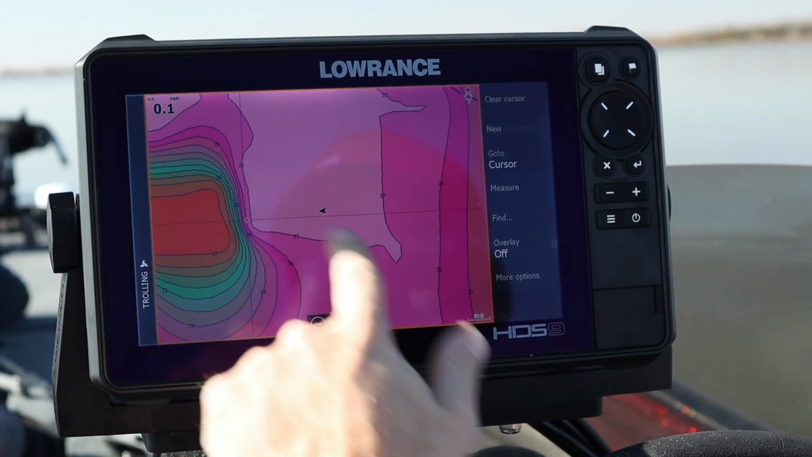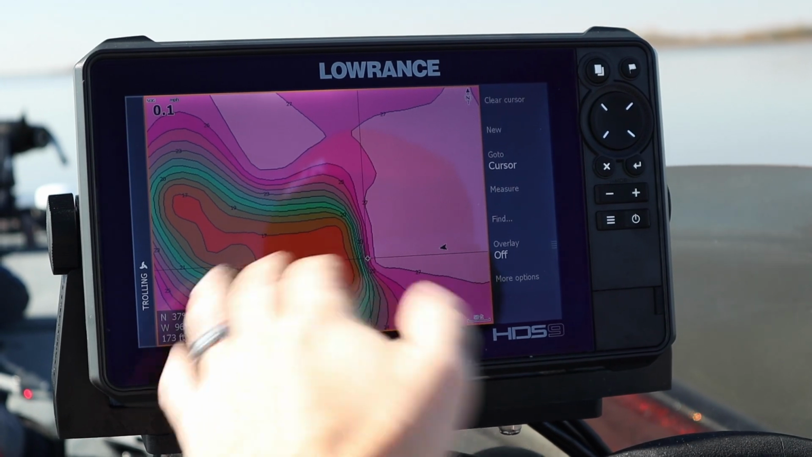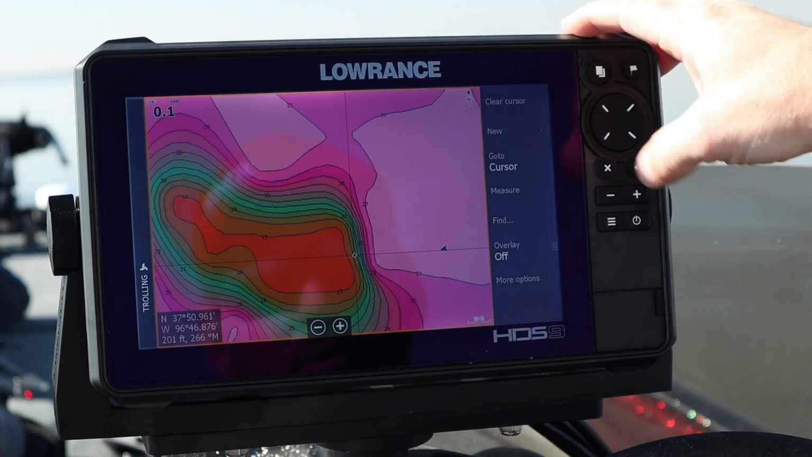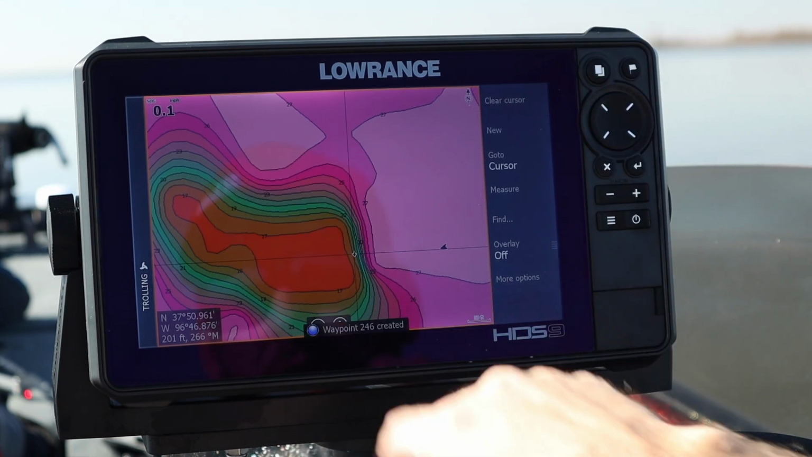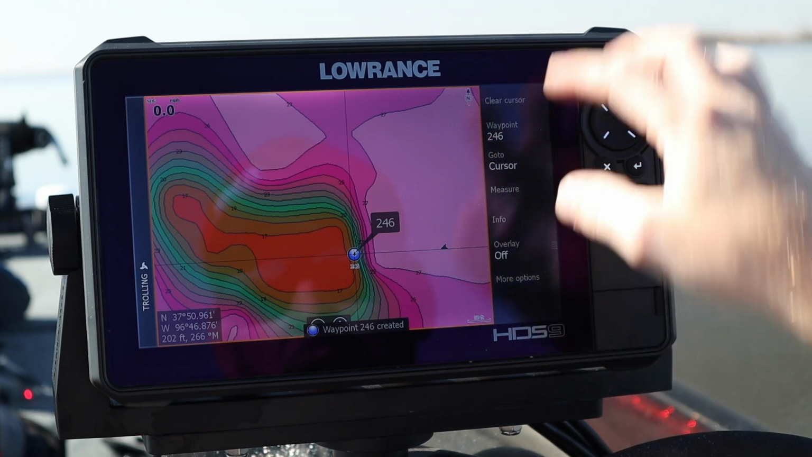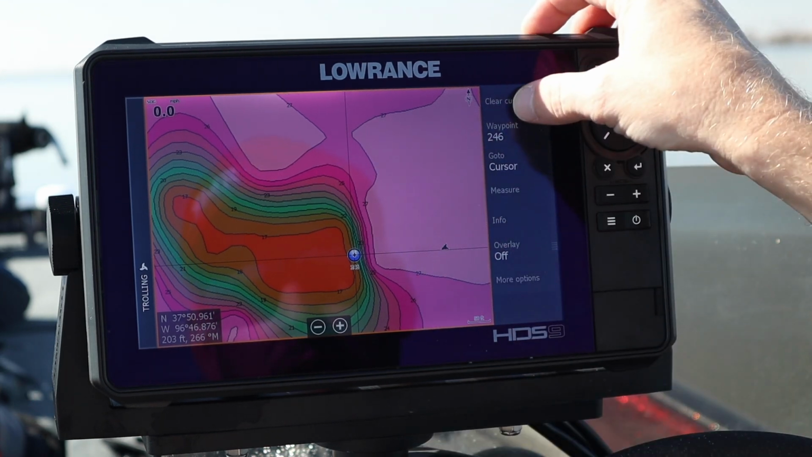All right, guys, tip number 3. It's actually kind of like a 2-part tip. So I've got a hump here on our screen on our chart, and you can see here where there's a ledge or where it gets really steep. So I'm going to mark that. I'm actually going to hit a waypoint right there. We're going to save that here. But now here's the real important thing. If you look over here, you can see how the boat's not facing our waypoint.